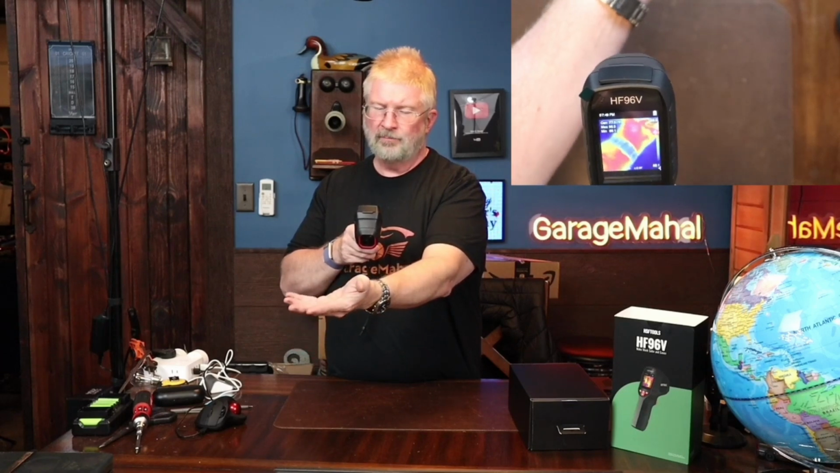So again, you can even see the distinguishing how my watch is cooler and how some of the heat's coming through the sides of that. Pretty awesome. So let me get my regular handheld camera. We'll go through everything, and we'll go through a couple parts in the studio, find some hot spots, some leaks, and everything else. So stay tuned.